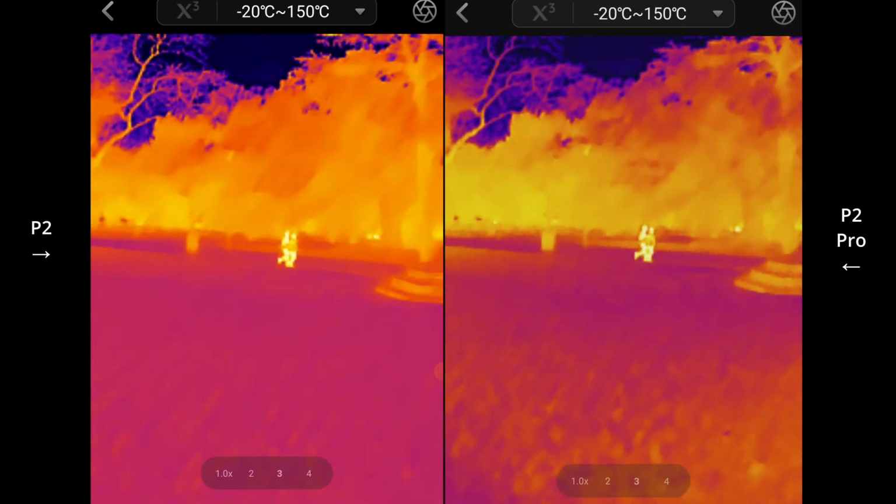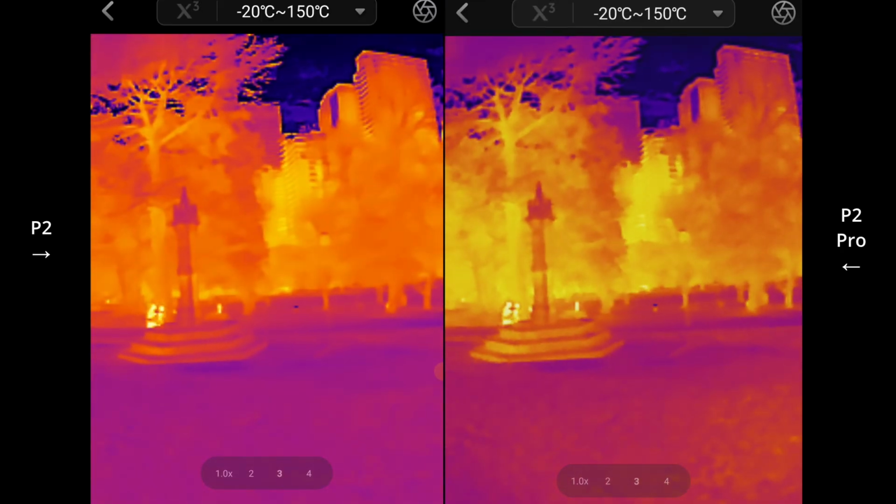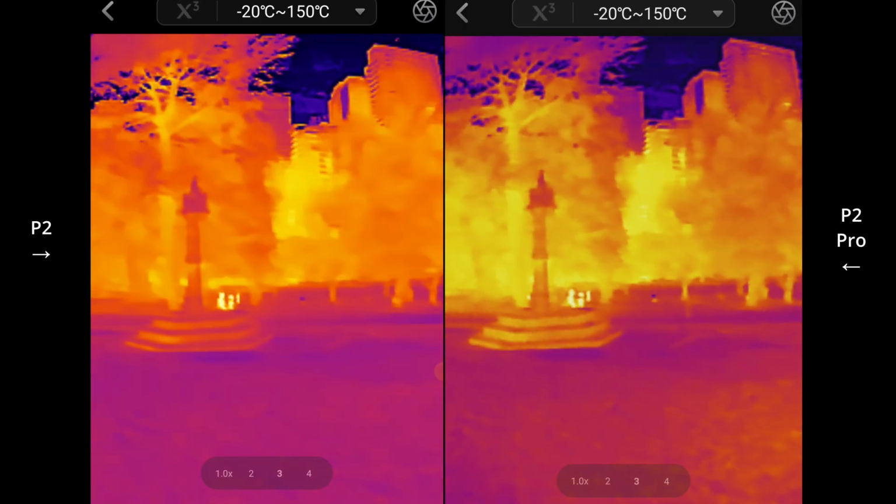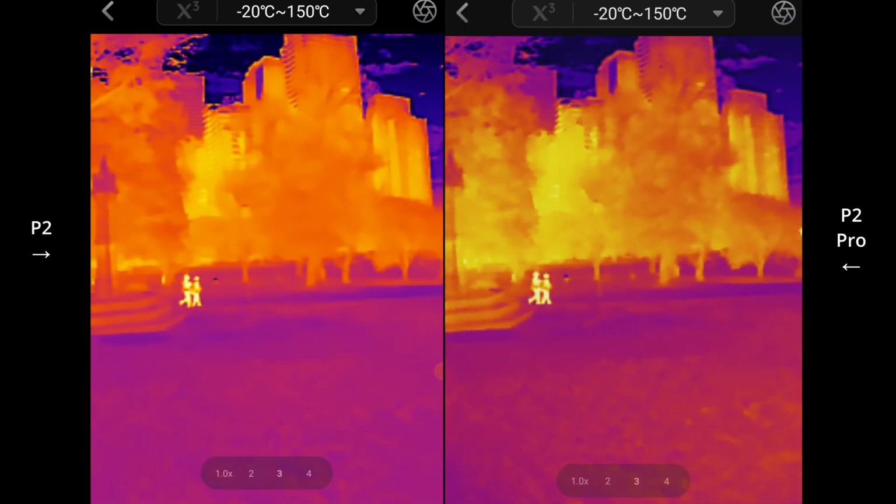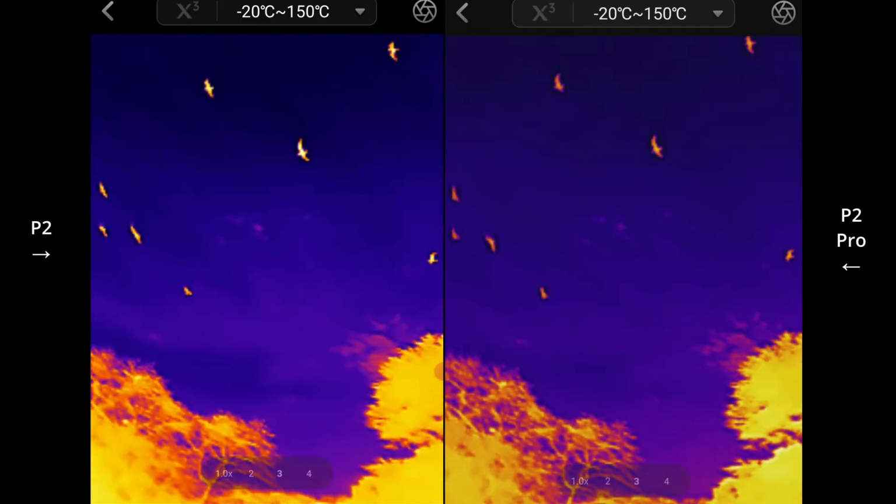From a distance, all the trees kind of just blend in. They look like there's one color. You can spot people, someone behind the tree, all the way in the center there. Oh look, got some birds.